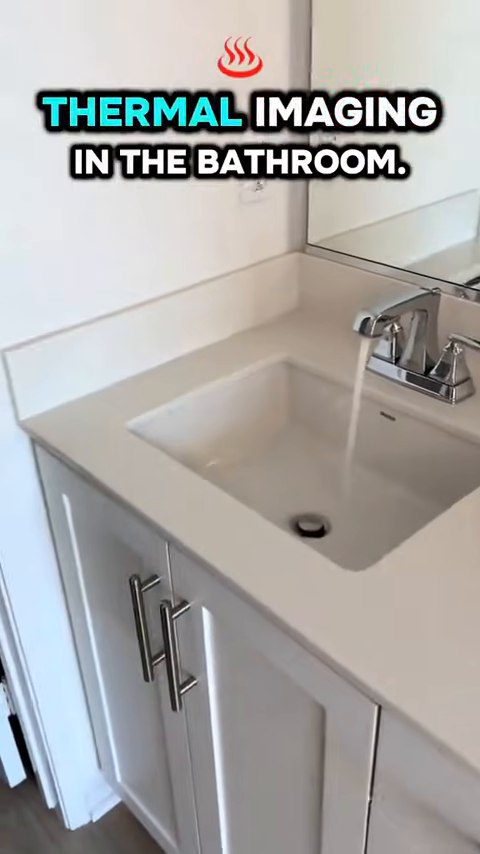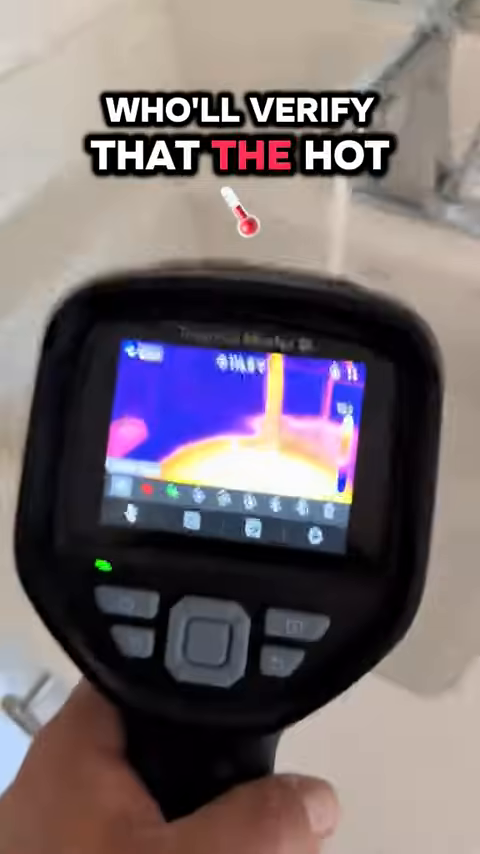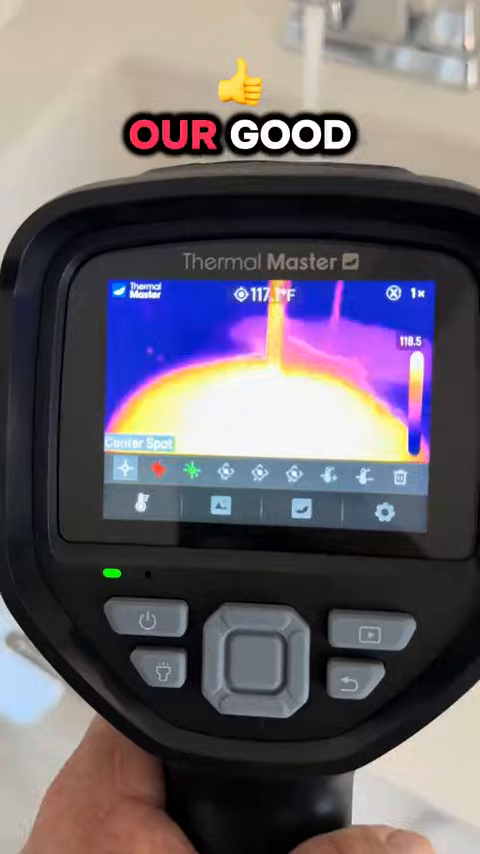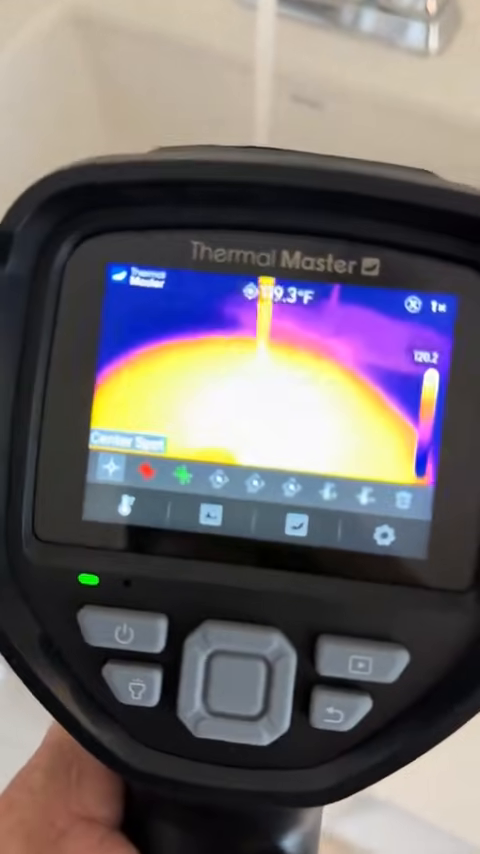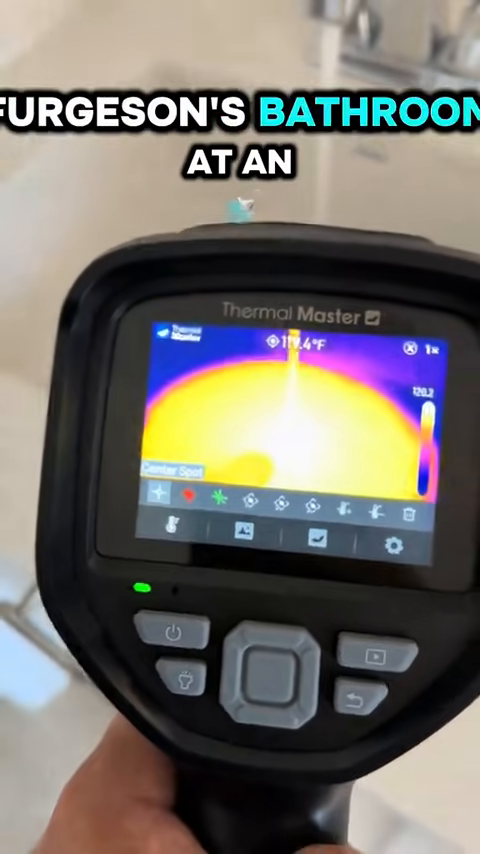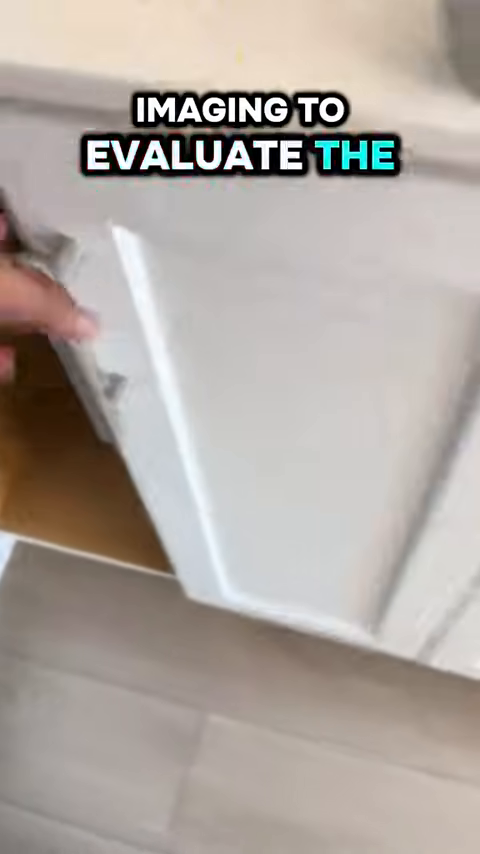Now we'll also use thermal imaging in the bathroom. We'll verify that the hot water temperatures are good. 119.4. This is at the furthest bathroom. That's an acceptable temperature. Then we'll use thermal imaging to evaluate the areas below all the sinks.